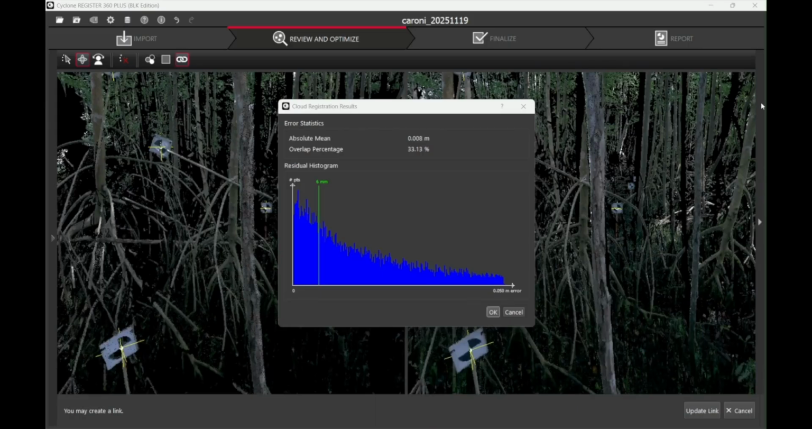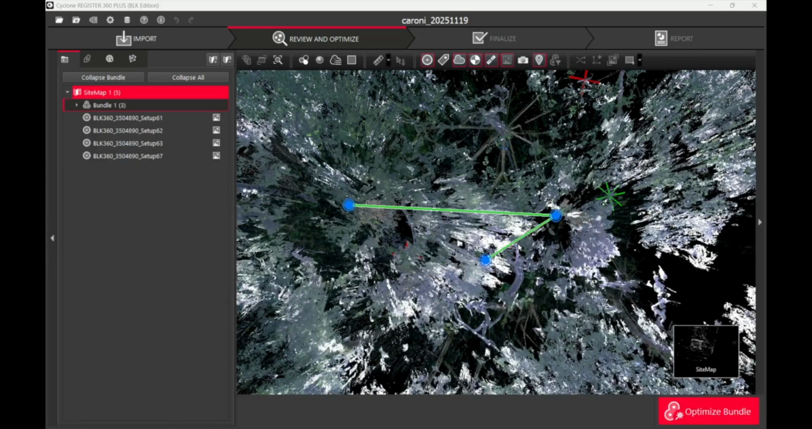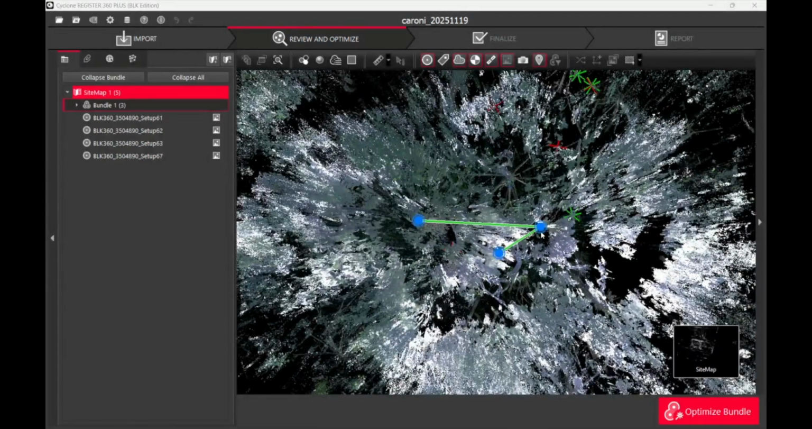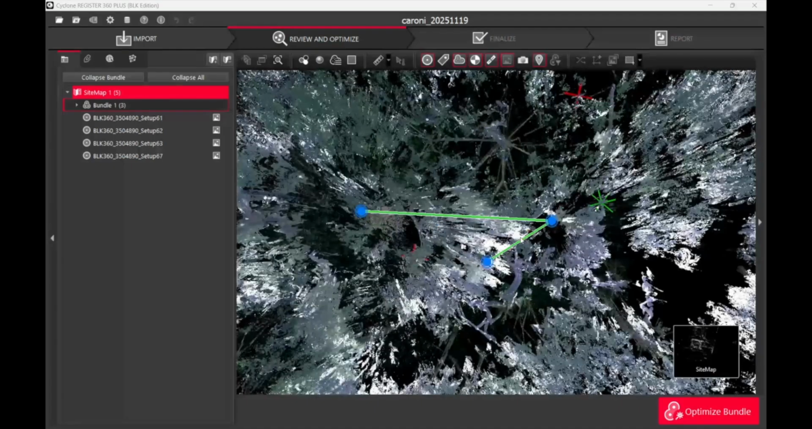So when we do this, we see a much better result. We see most of the points are to the left of that line. So we say okay, and the link is successfully added. So we have successfully combined this scan together, and you can see that it's now a green line, which is a good scan combination error assessment.